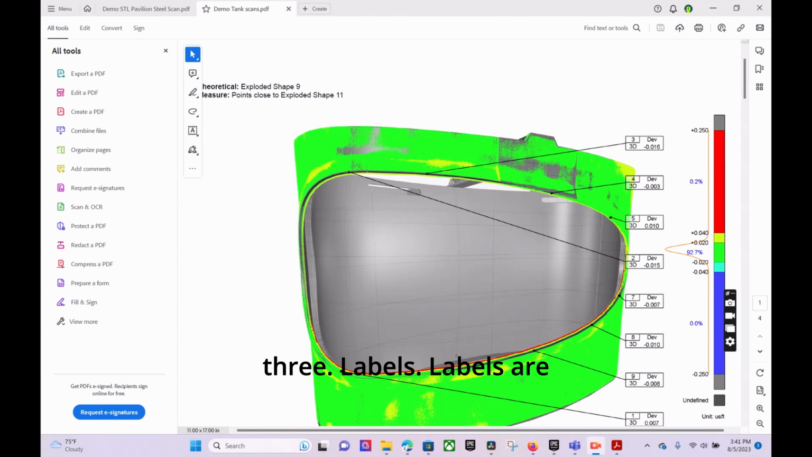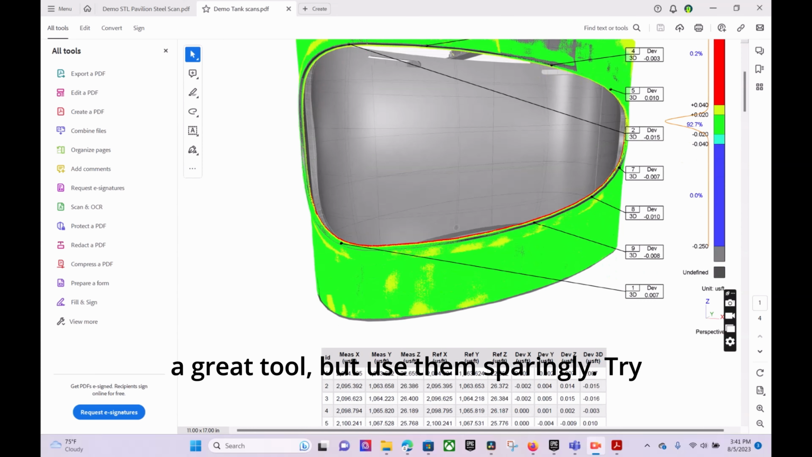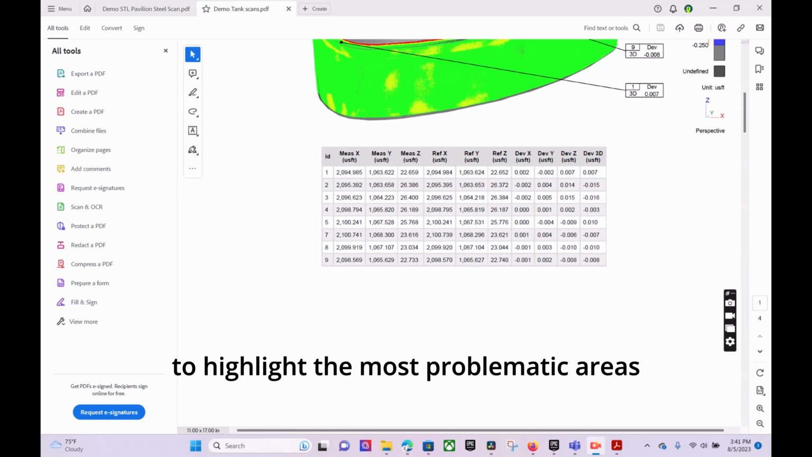This brings us to tip number 3, labels. Labels are a great tool, but use them sparingly. Try to highlight the most problematic areas only.